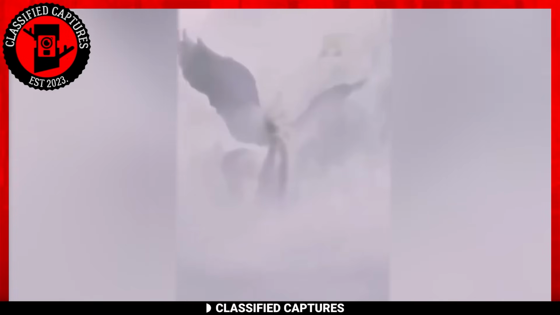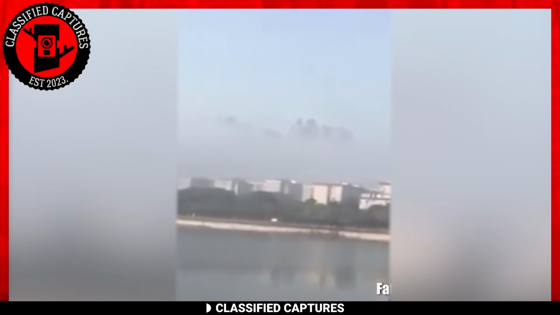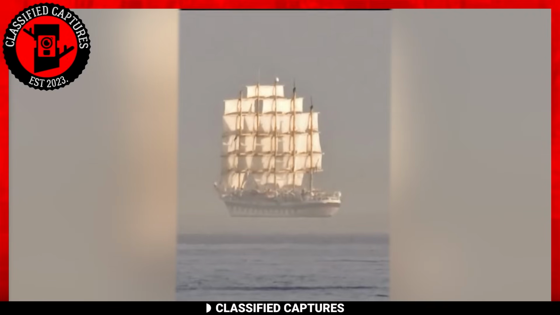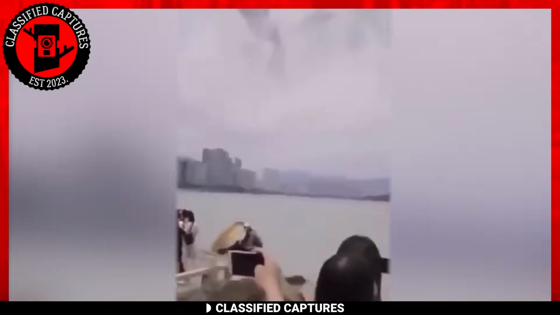A strange structure looks to appear in the sky. In this footage, you can see buildings and one particular structure that looks like an angel with wings. This phenomenon is called the Fata Morgana. Fata Morgana is a complex form of mirage that occurs due to variations in temperature and density in the atmosphere, causing light to refract and create optical illusions.